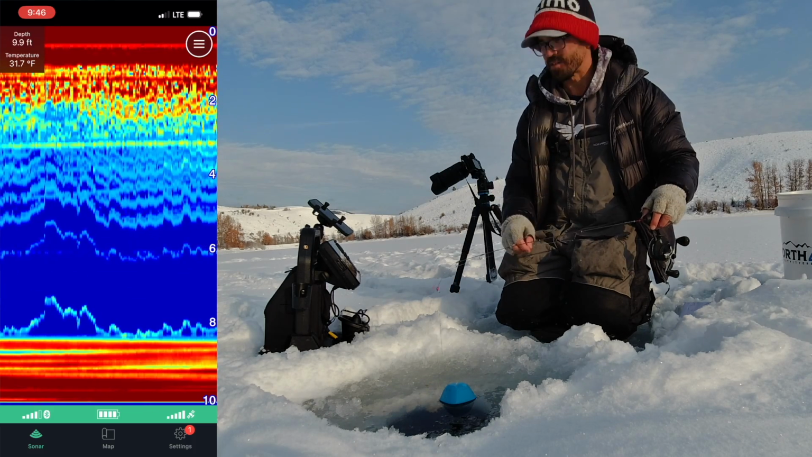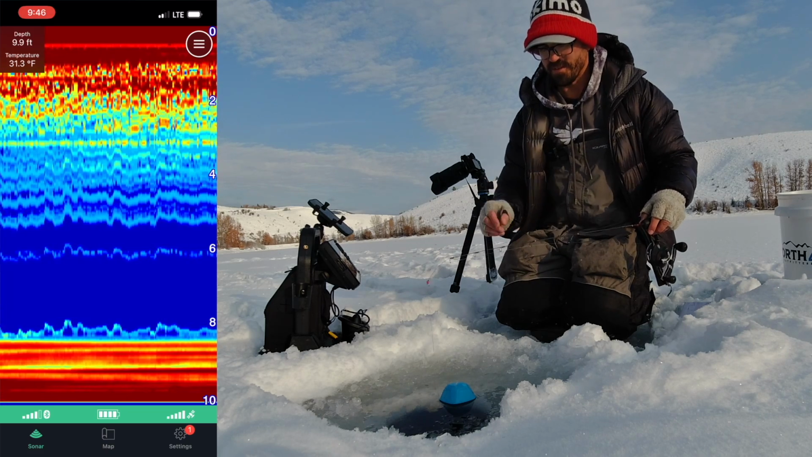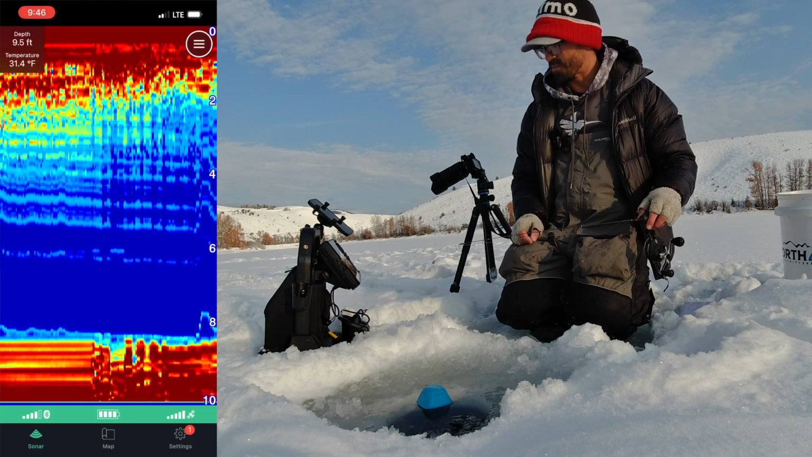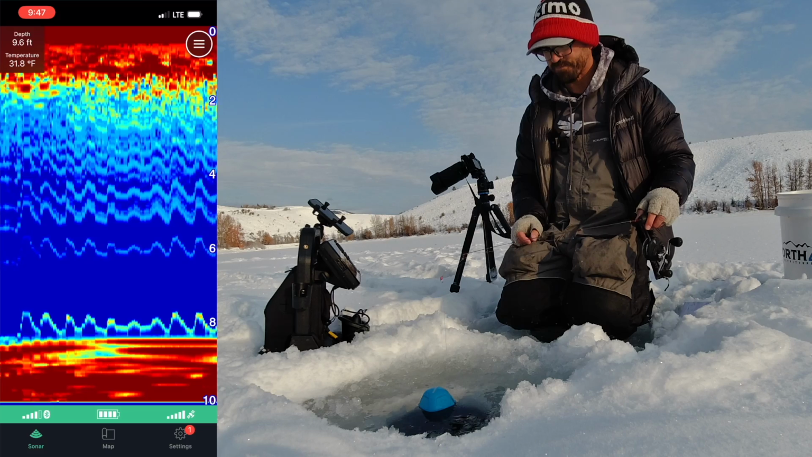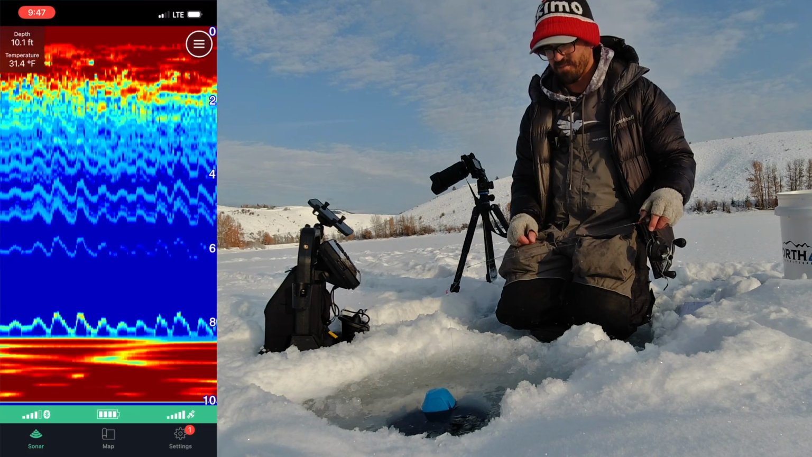Now, there are a couple nice things about this free-floating transducer with the Strikers, that you can reposition it pretty easily within the hole just by moving around with your fingers. It will kind of float a little bit, but I'm surprised it actually does a pretty good job staying in place unless it's windy. But if you're inside of an ice shelter or something, it's not that big of a deal.